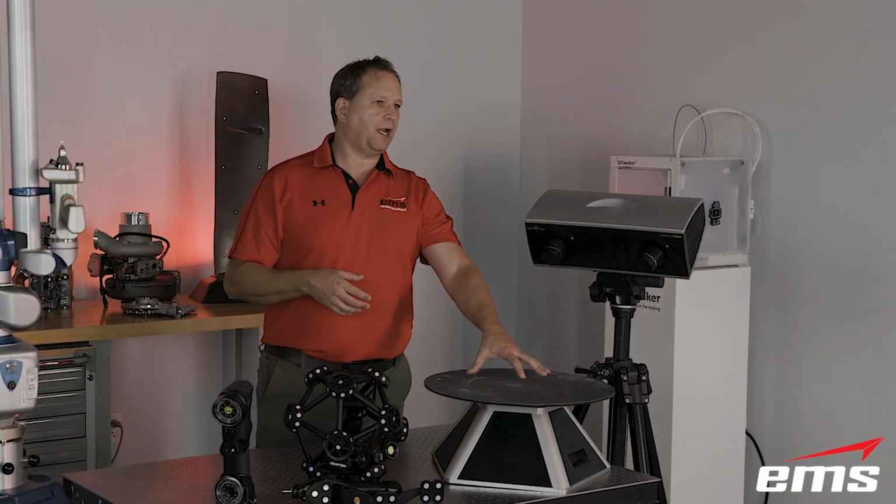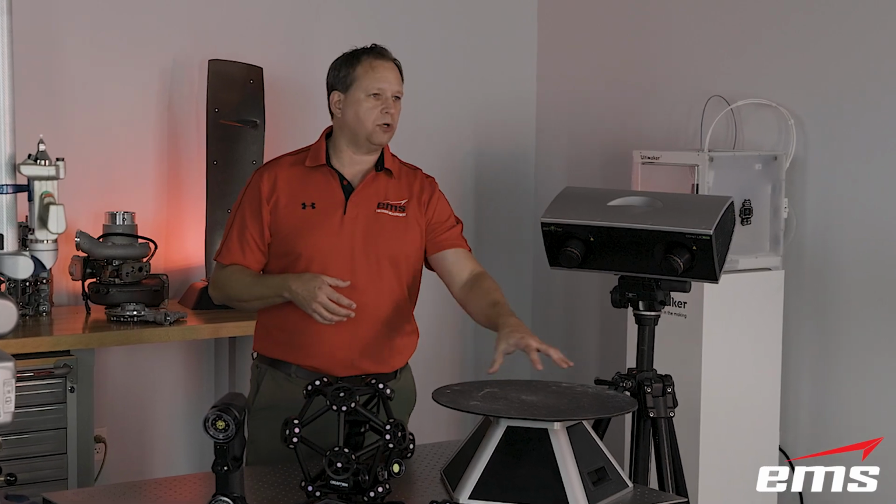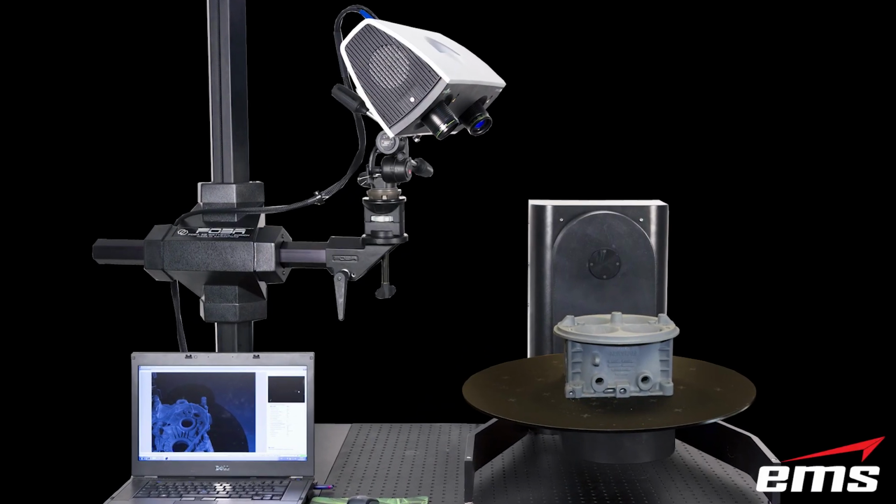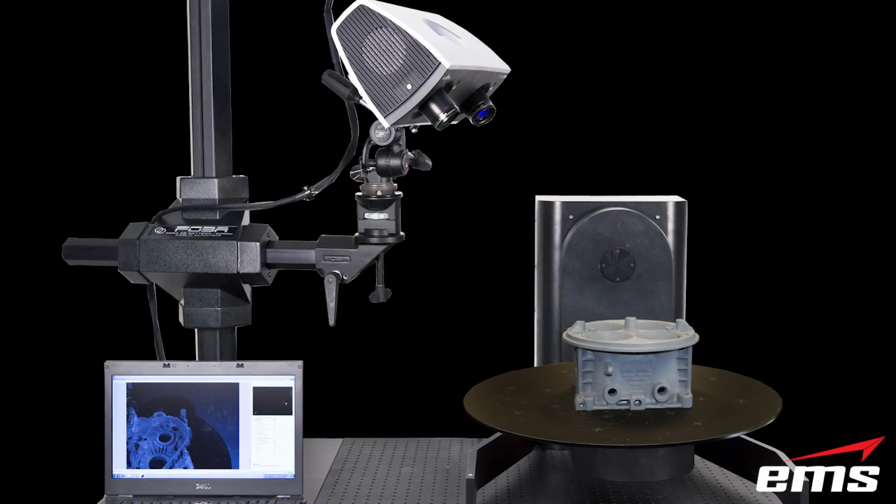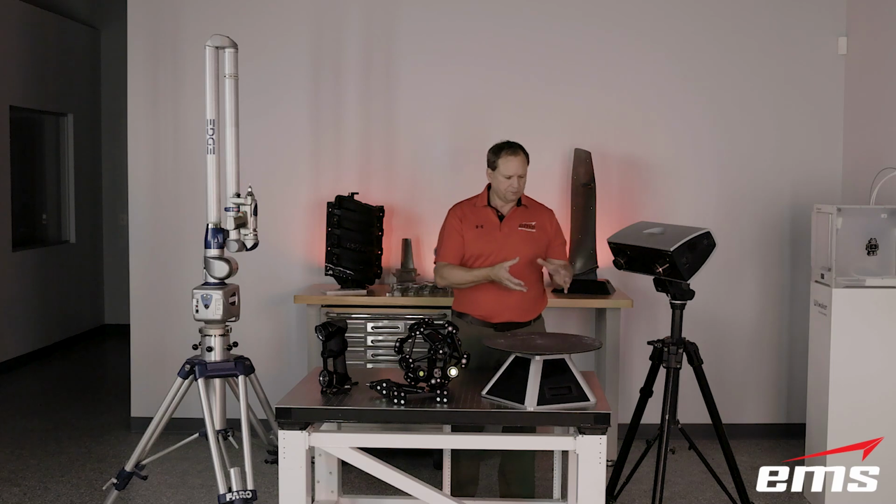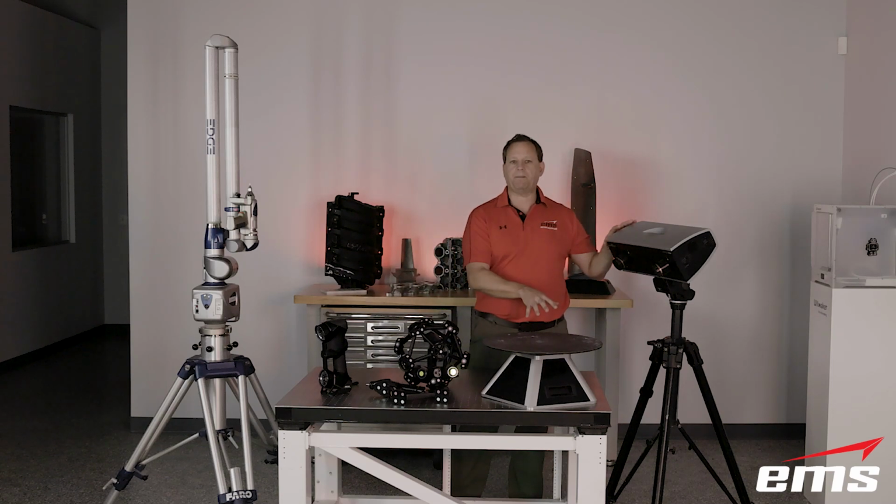And oftentimes they are used with an automatic rotary turntable, especially if you're doing smaller parts. You can put them on the table and the system can scan it. Now if you're doing something larger, that's where you're going to have to move that system around. But we're going to call this our tripod mounted system for this video.